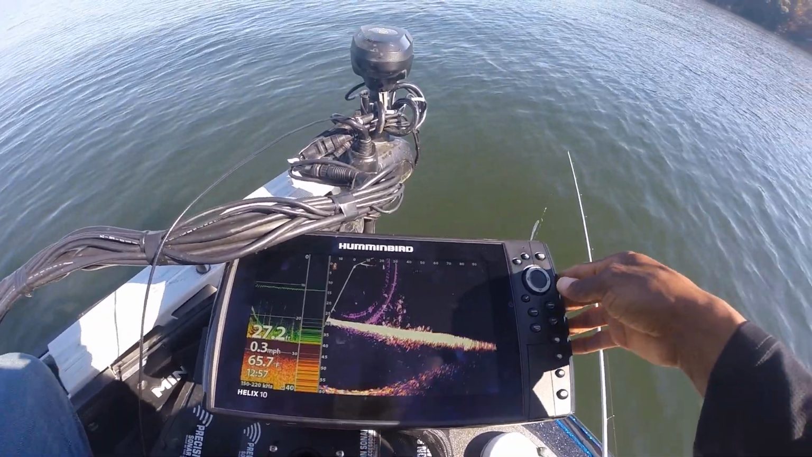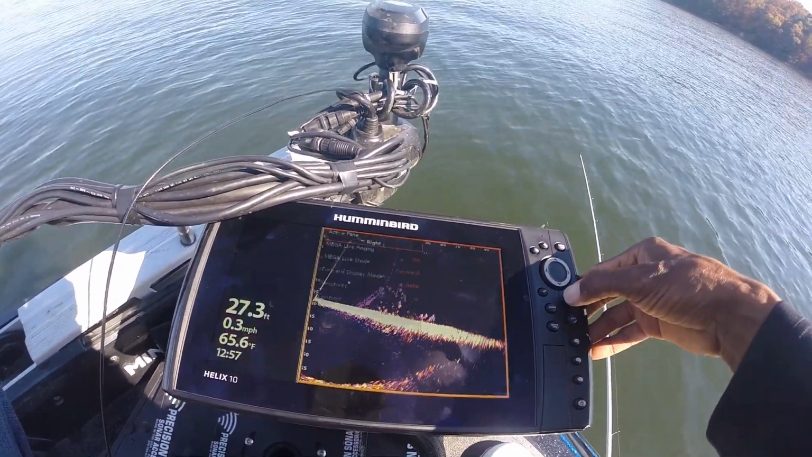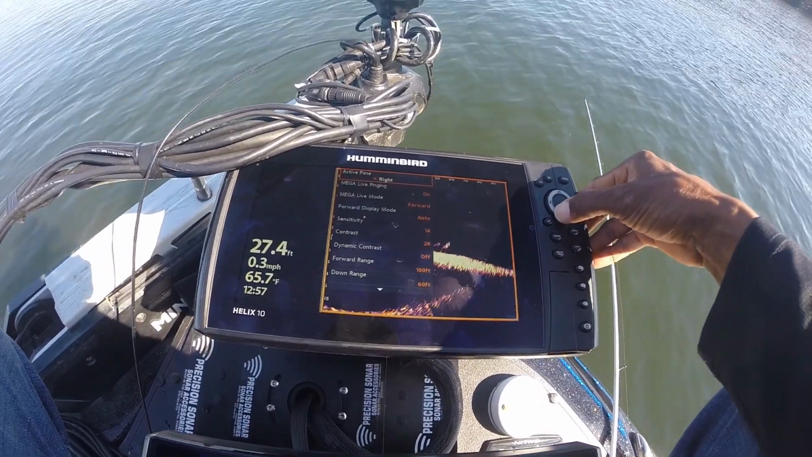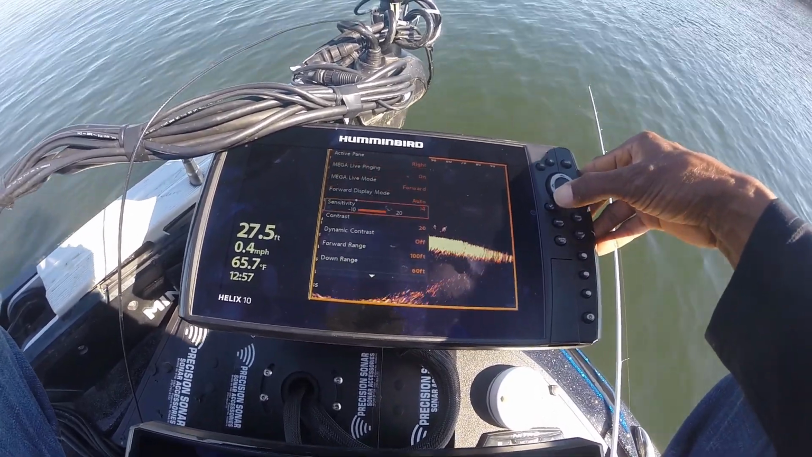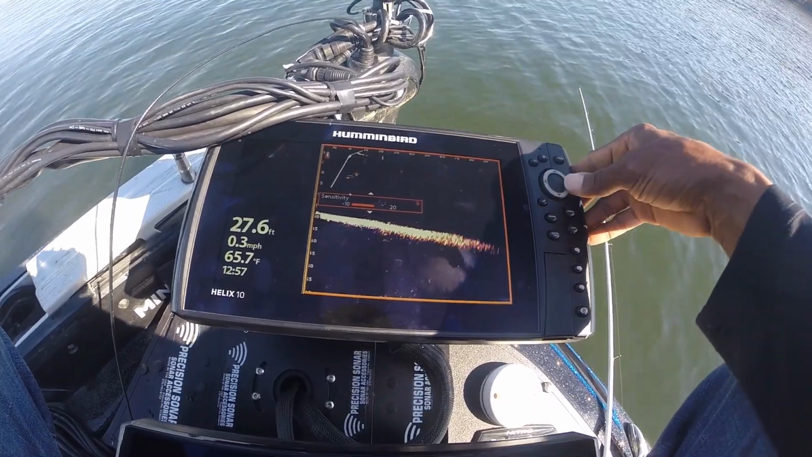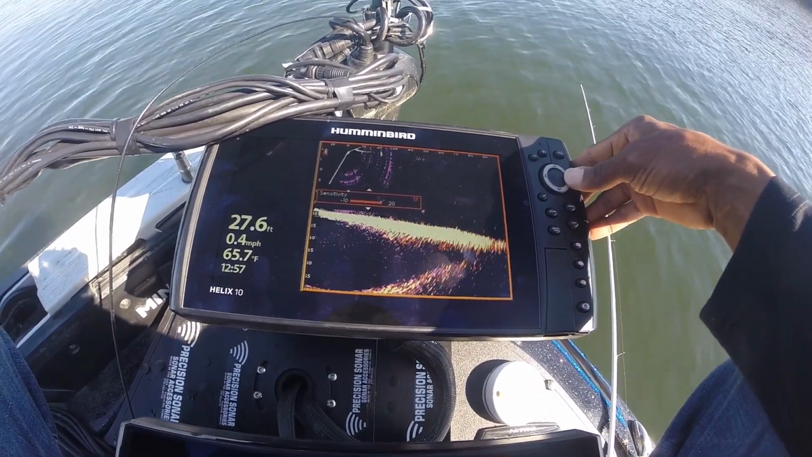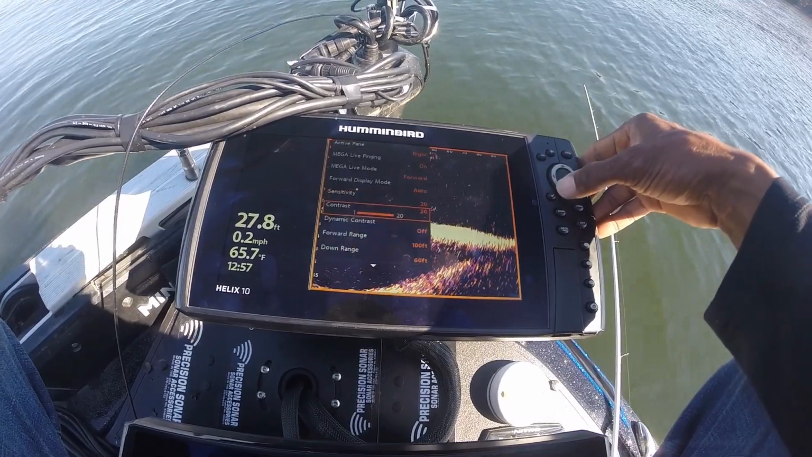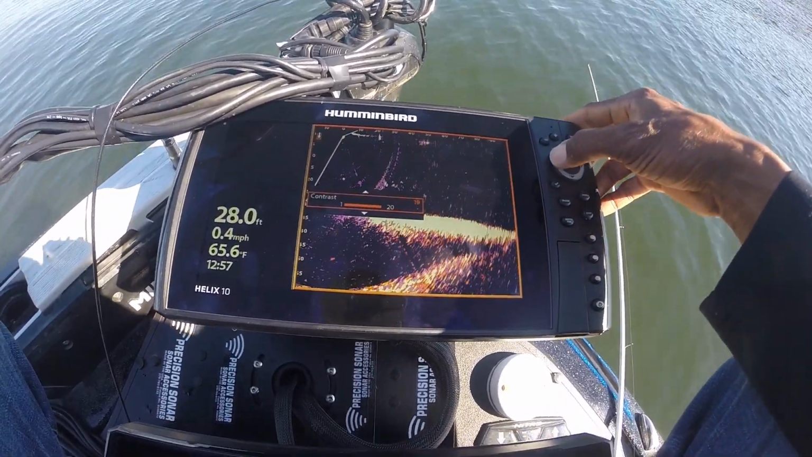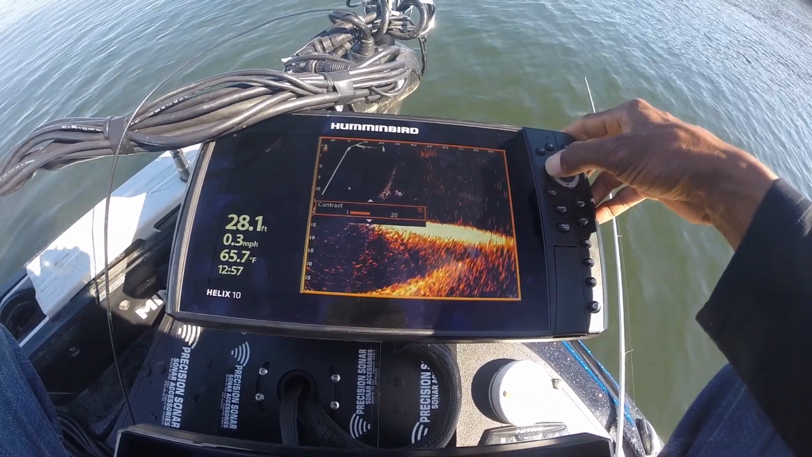All right, now let me just play around with these settings real quick. Man, whenever you start seeing fish on the screen, it's always hard to not fish for them and just try to work on these settings. But I can kick this sensitivity all the way up, kick this contrast all the way up, and that's what you will see, a bunch of distortion and things like that. So we'll kick this down.